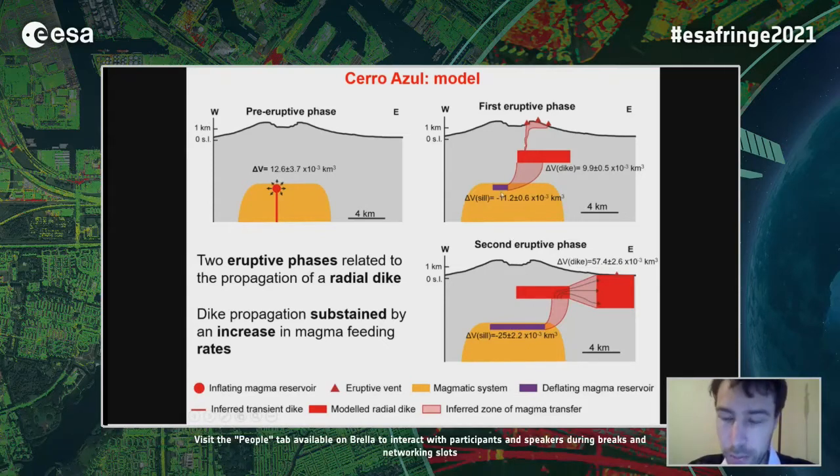Otherwise, another explanation was an increase in the compressibility of the magma reservoir, which was almost incompressible during the first eruptive phase, as the volume lost by the reservoir is almost equal to the volume of the dike. And then there was an increase in the compressibility, explaining the volume discrepancies.